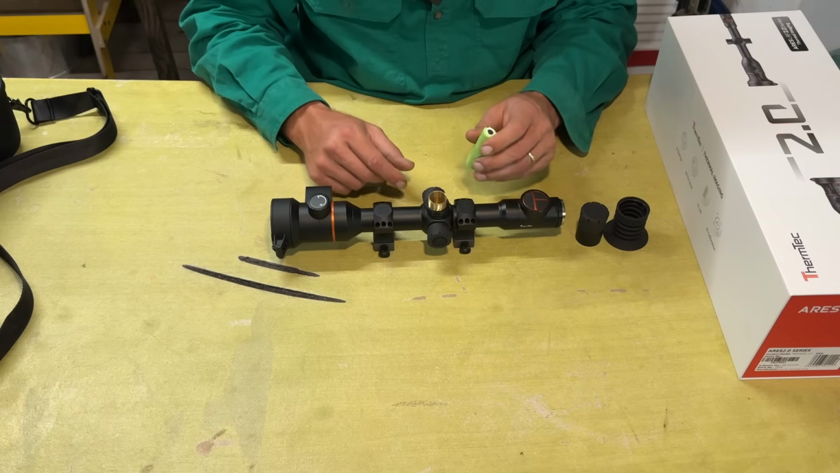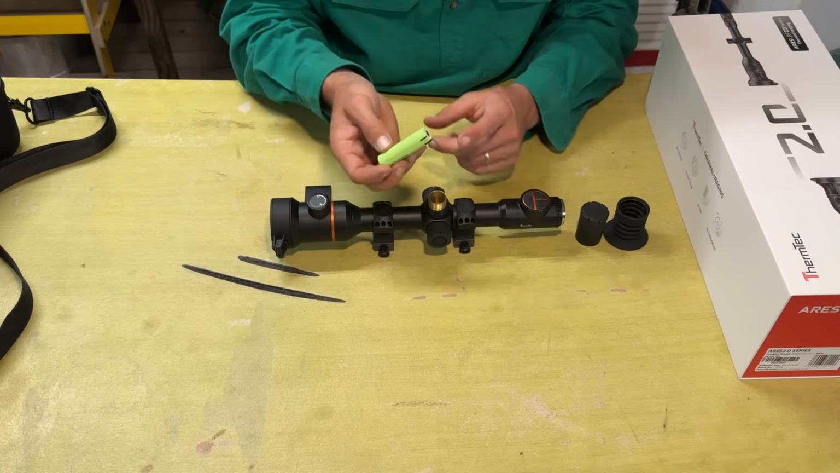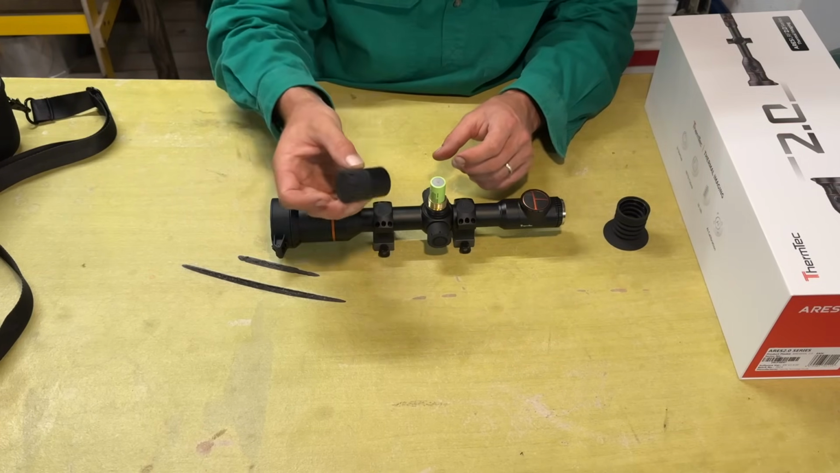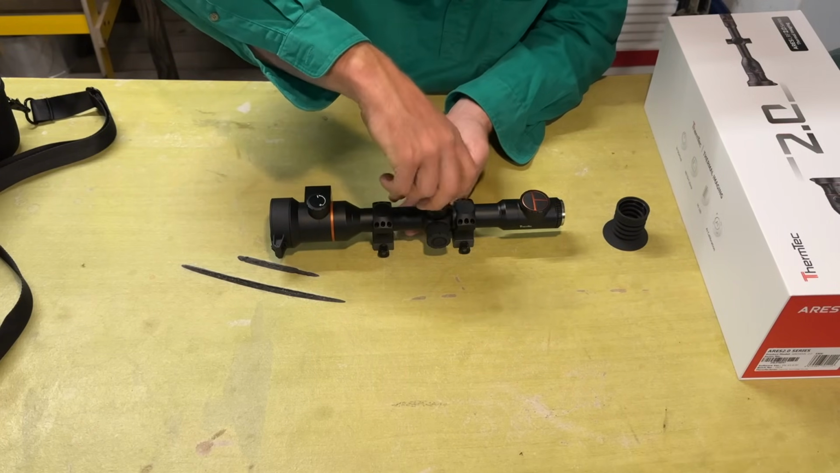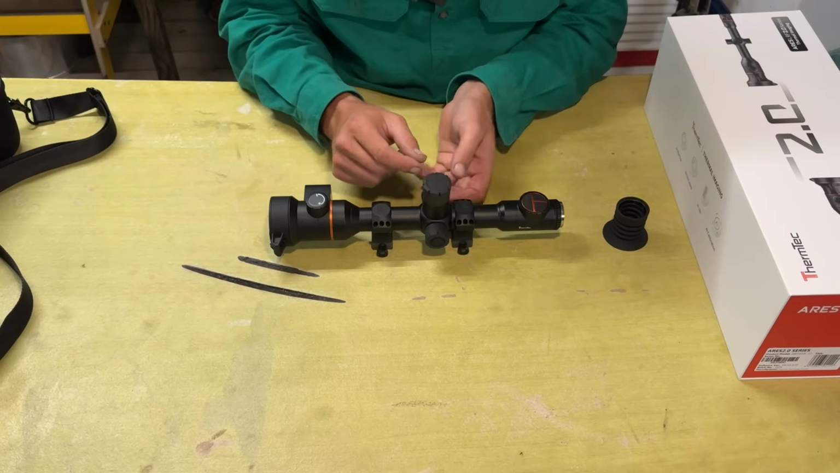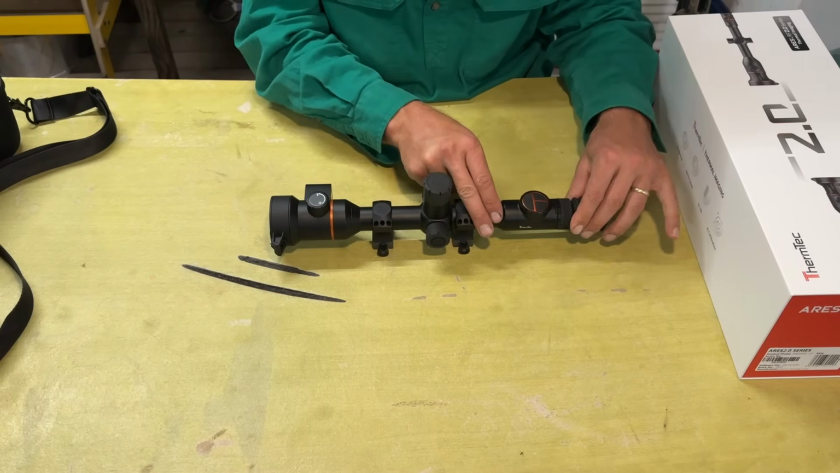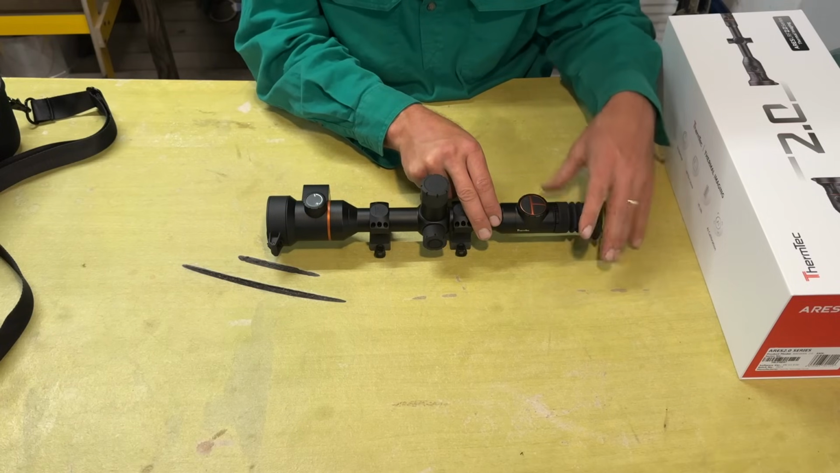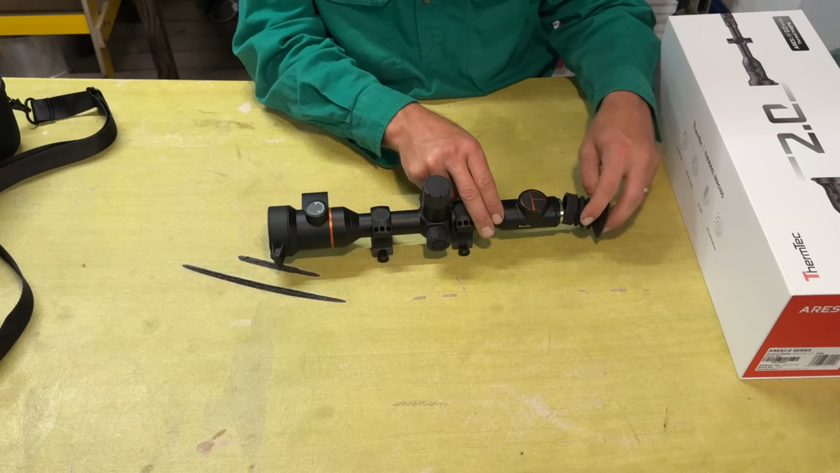Don't feel too bad about the amount of rings. But anyway, the 18650 goes positive end in first, and then your longer cap for the 18650s just screws onto the top like that. So it is fairly high, but it doesn't really matter. And the magnetic eye cup just sticks on there, and it's a pretty good strong magnet in there. It's not going to just fall off unless you really bump it.